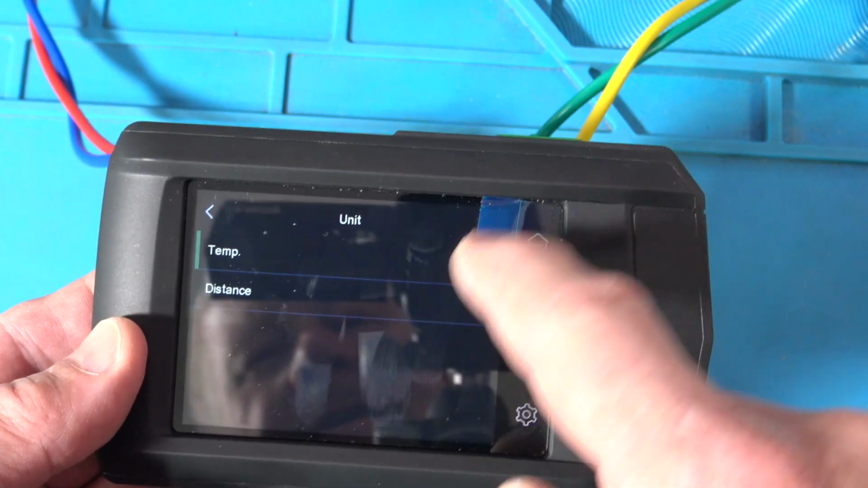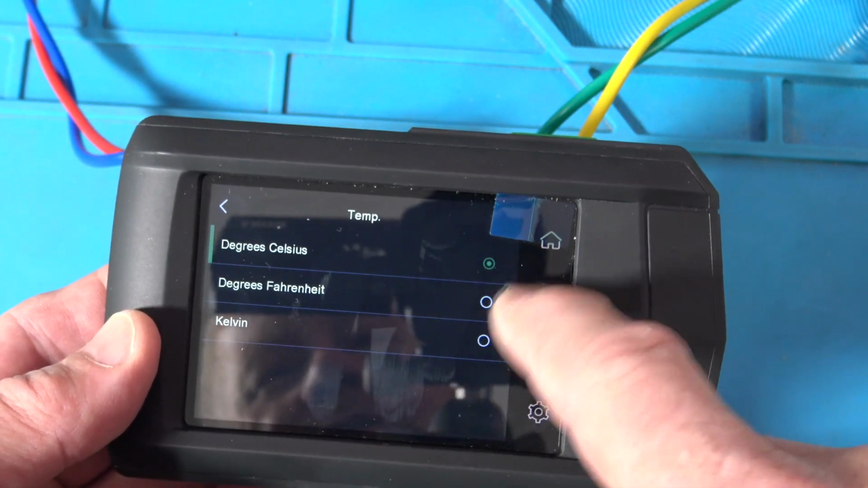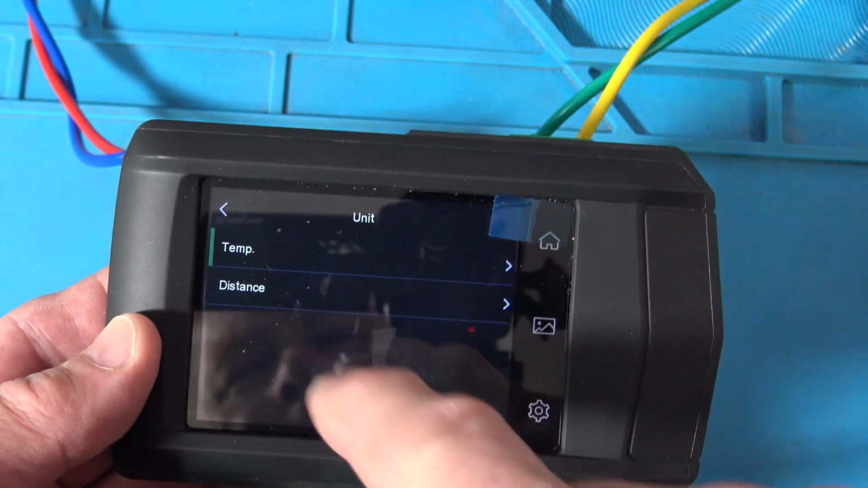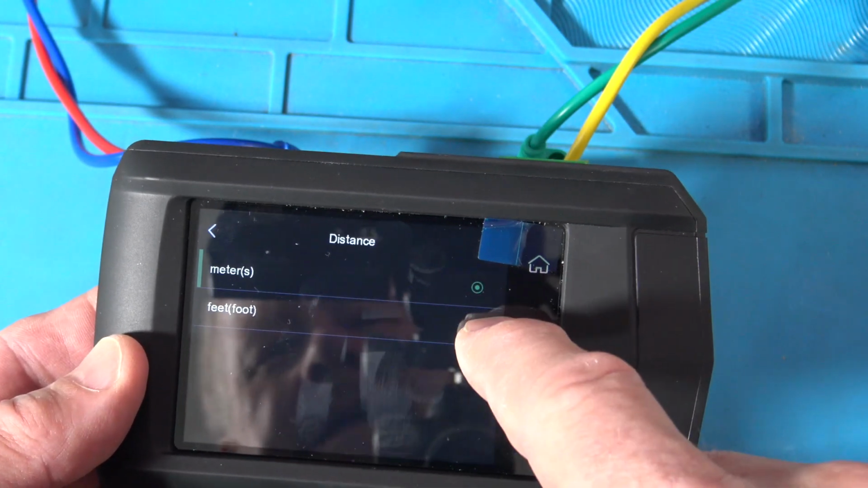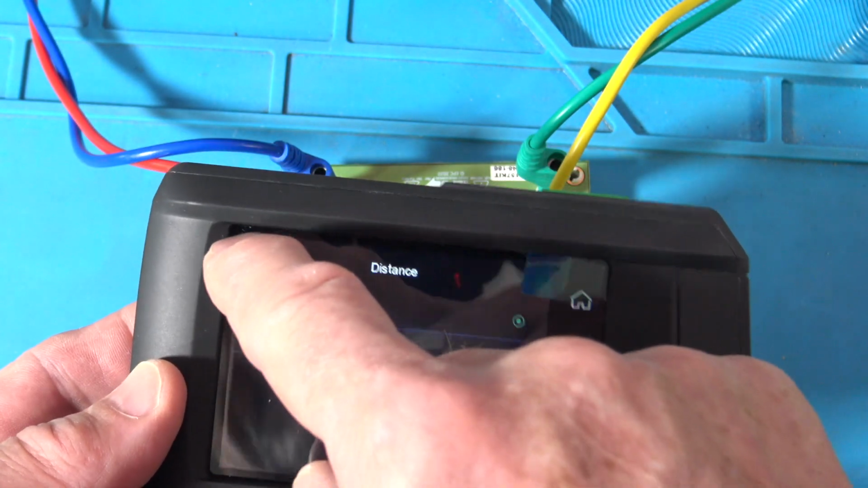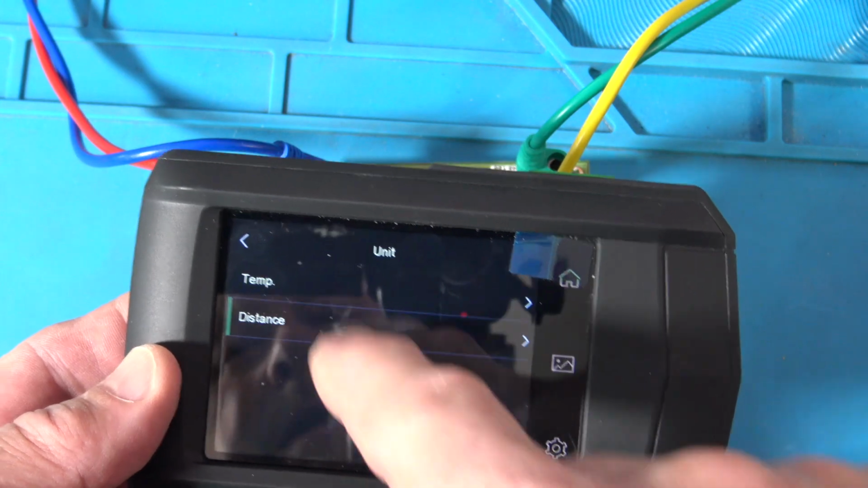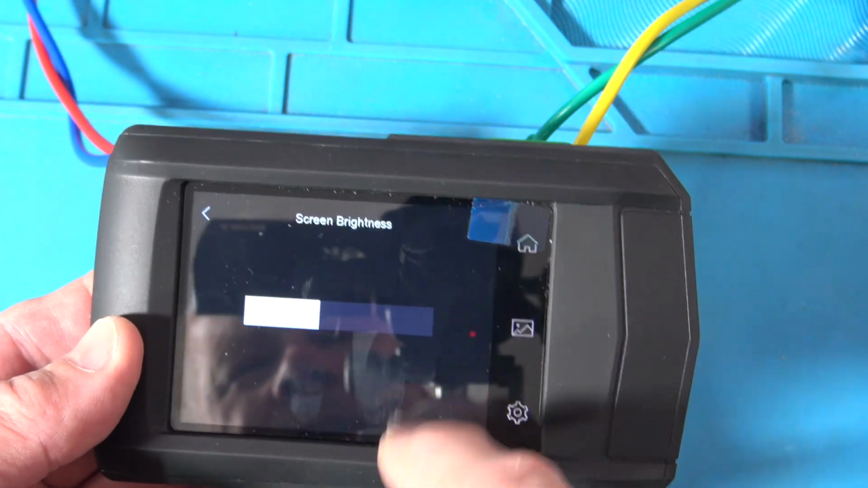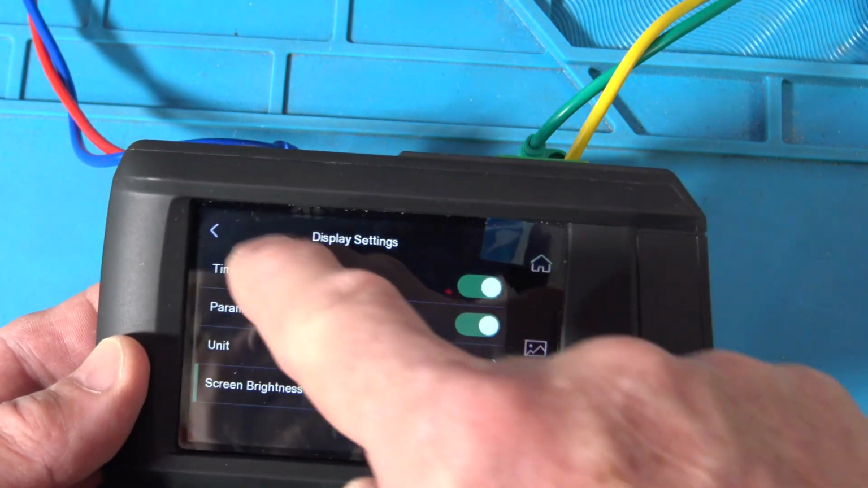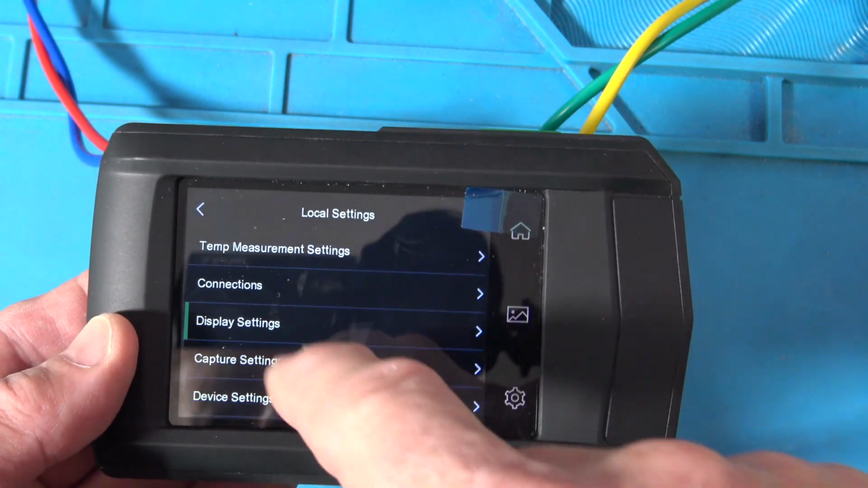Units, so temperature, I can choose Fahrenheit, Kelvin, Celsius. And distance. So right now it's in meters. I could put it on feet if I wanted. And okay, so that was units. Then I can go to screen brightness and change that there. Okay, so that was display settings.